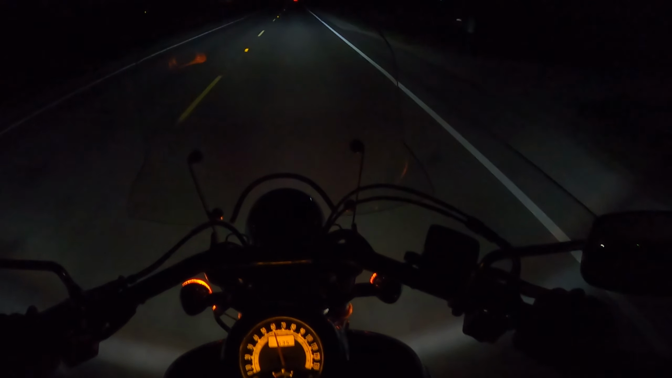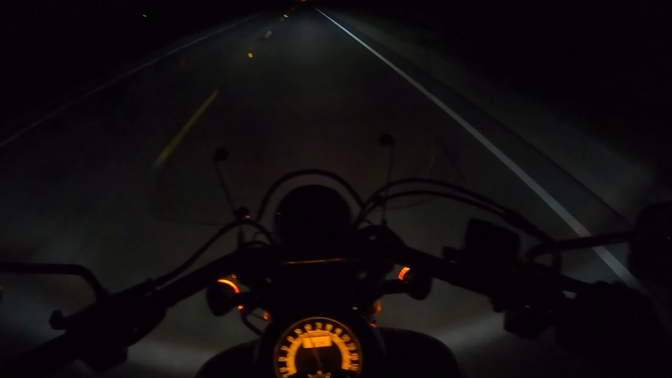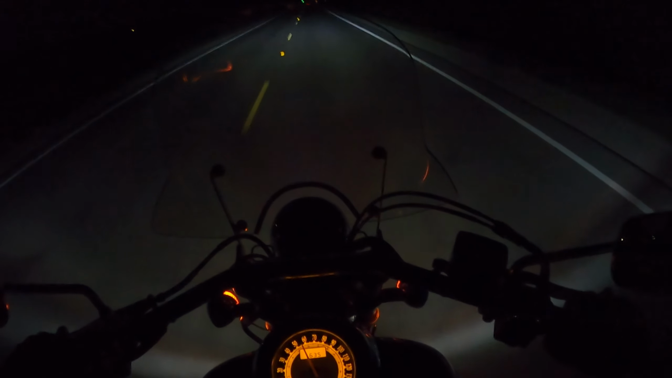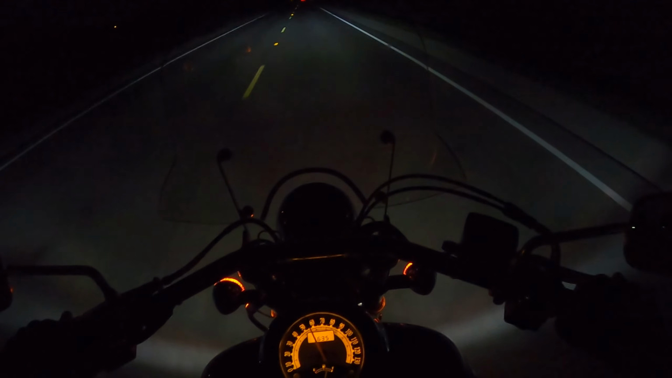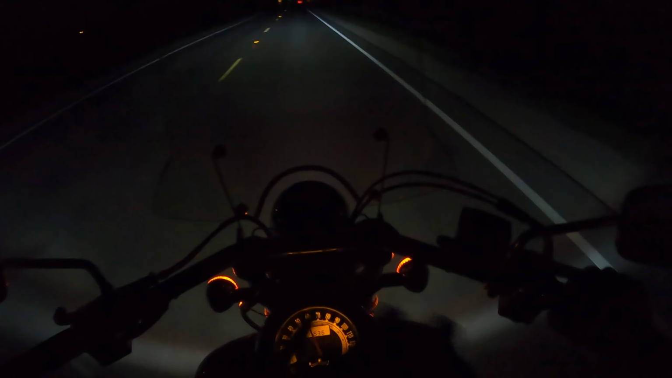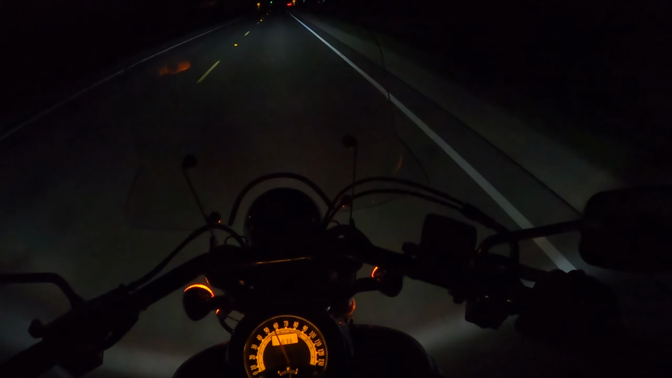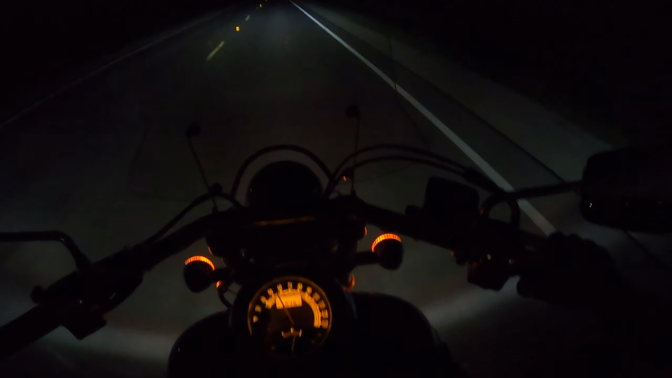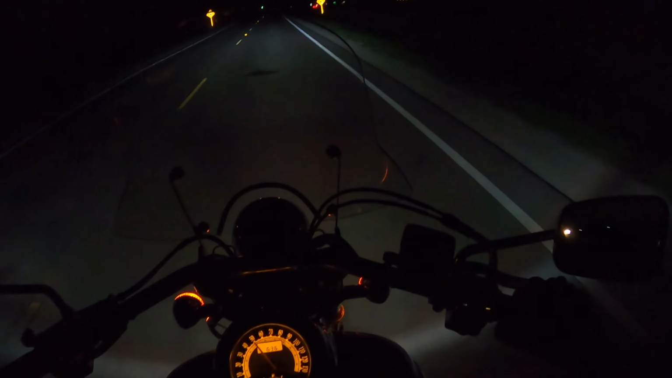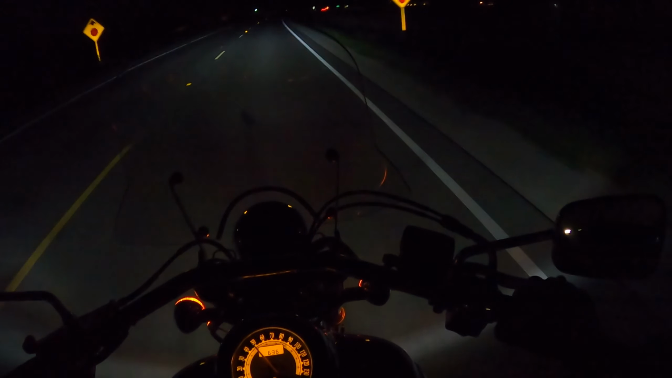With Ivan's reflash, it helped out a lot with the high-speed buzzing, and the bike's just overall so much smoother now. That's what I'm saying, for the price of the Ivan's flash, as opposed to getting, yeah, I got Power Commander 5.